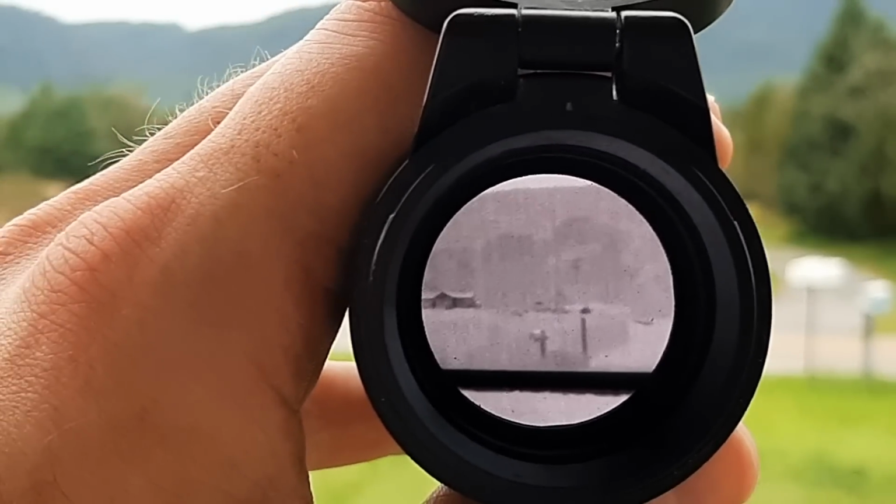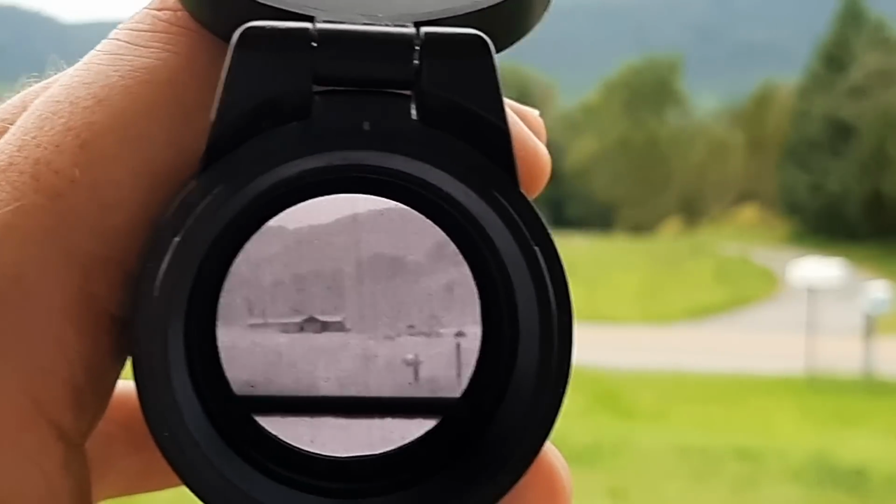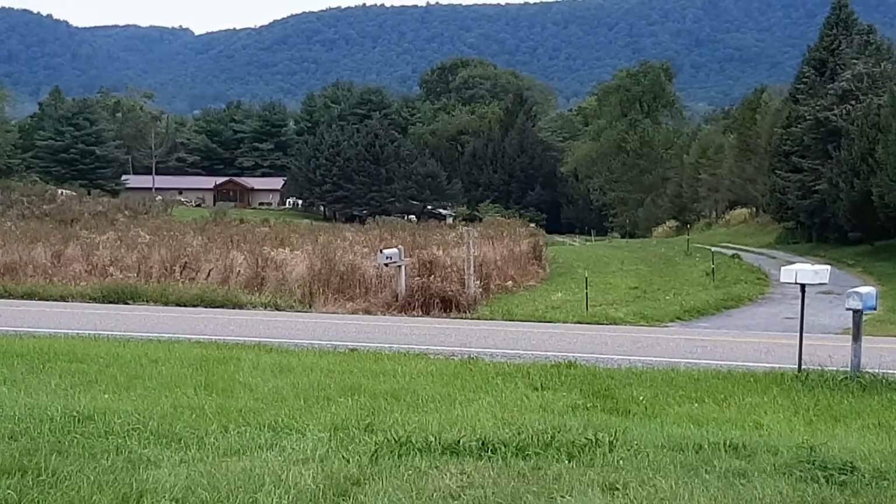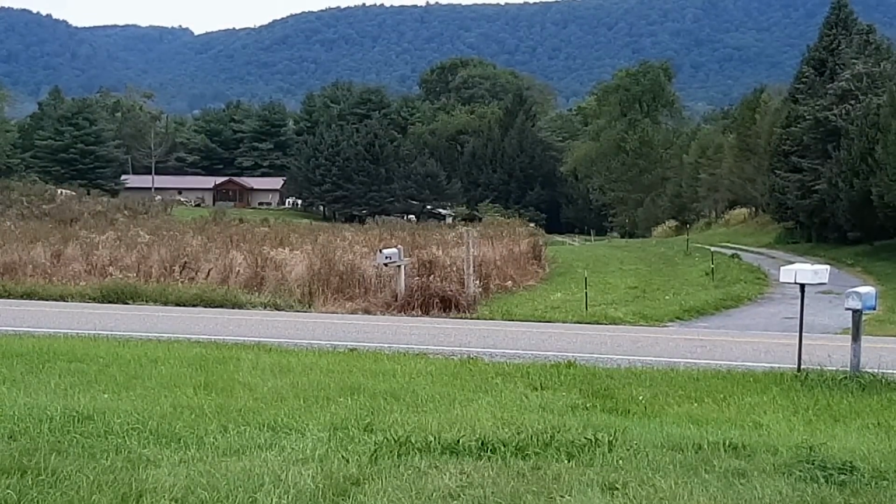So there's no secret tricks here, guys. Just common sense. Brush and vegetation are your friend when you're trying to evade thermal observation.